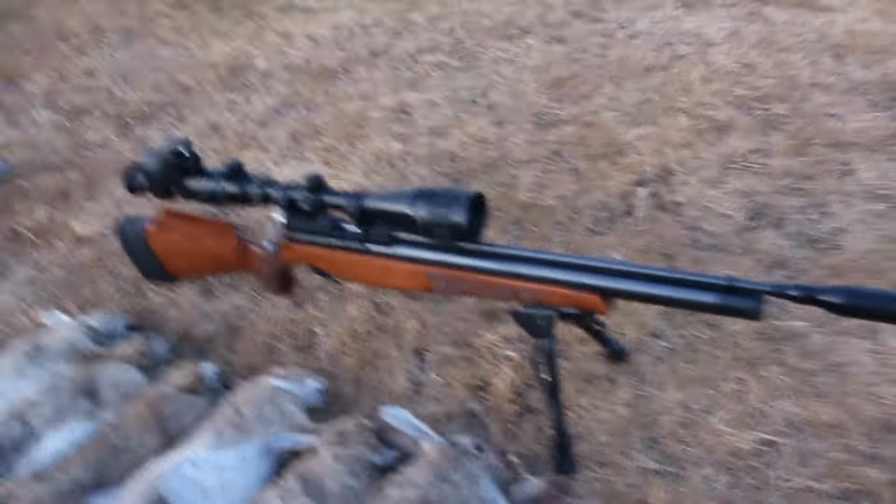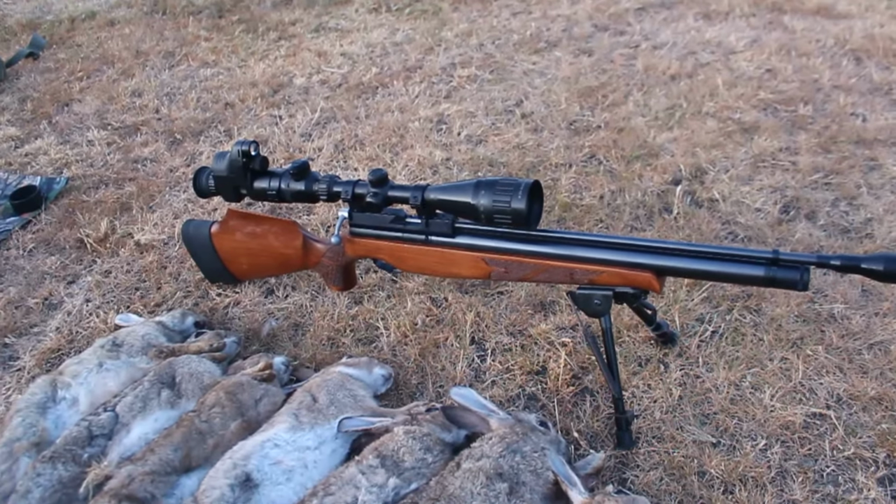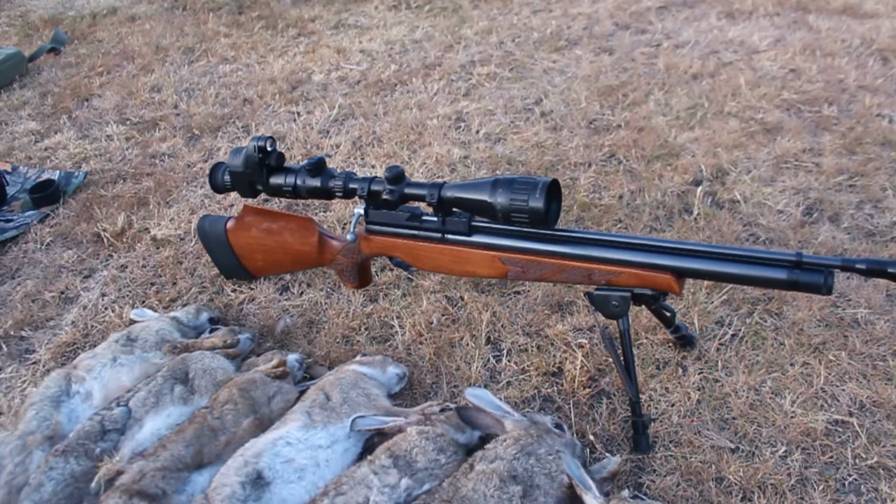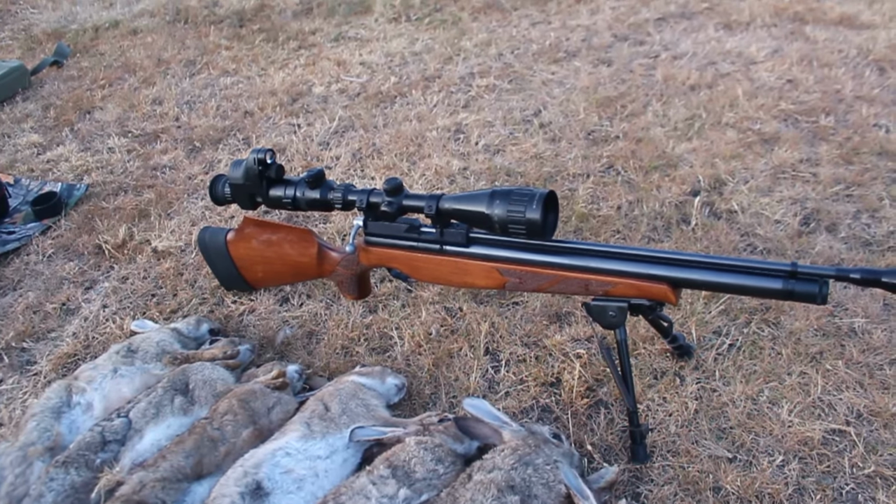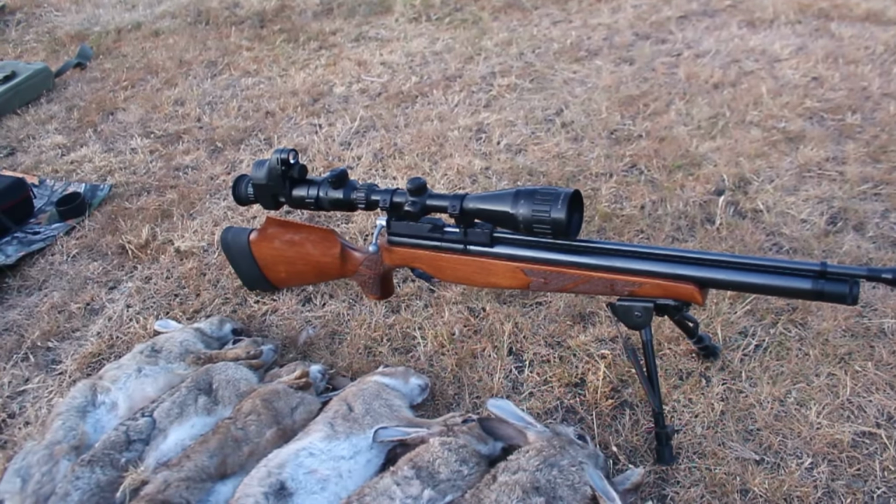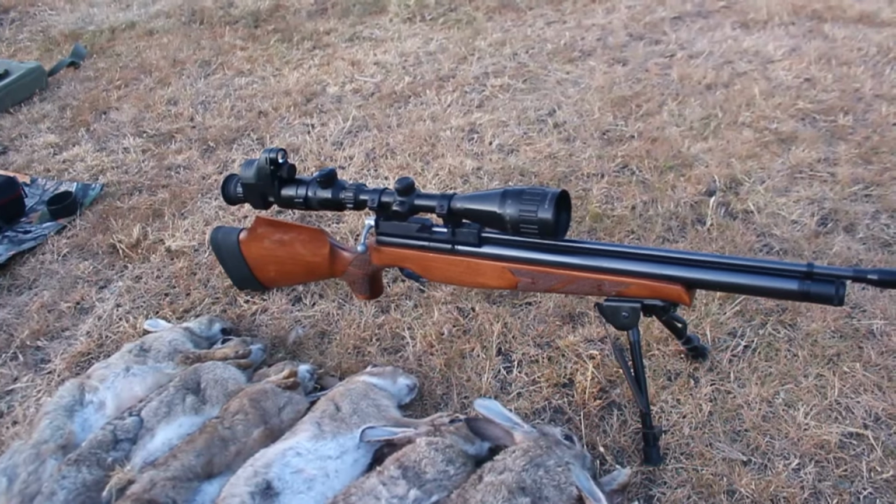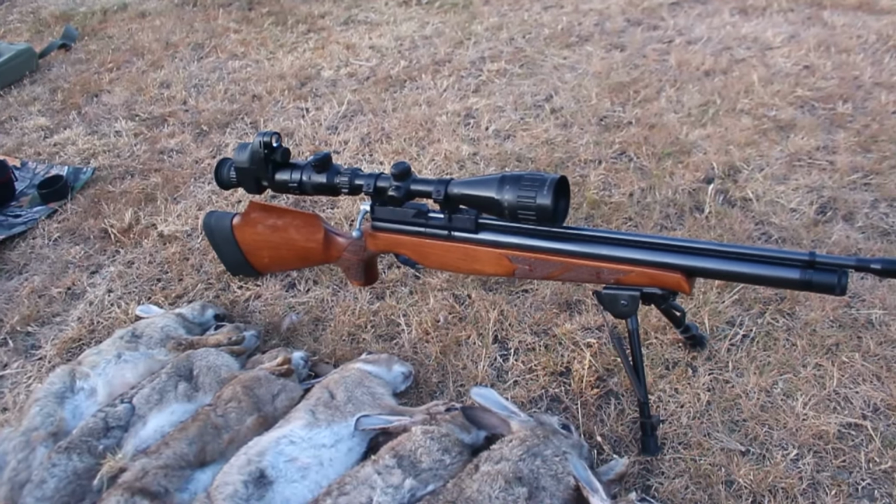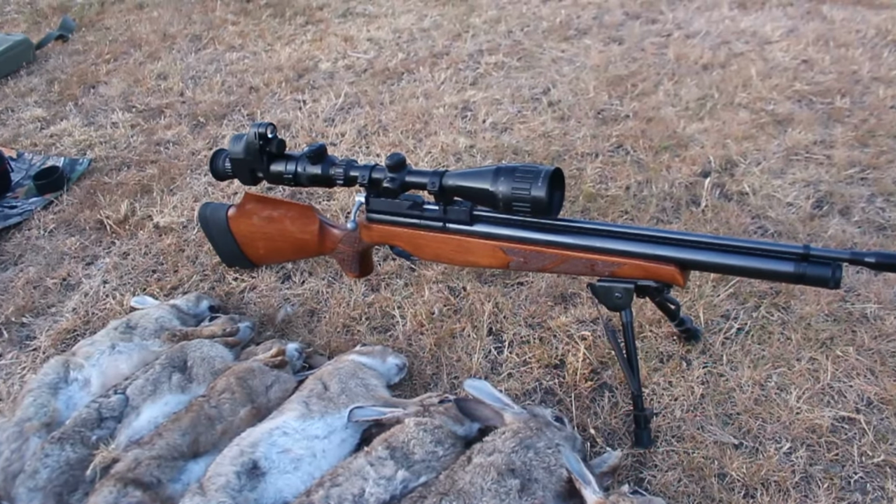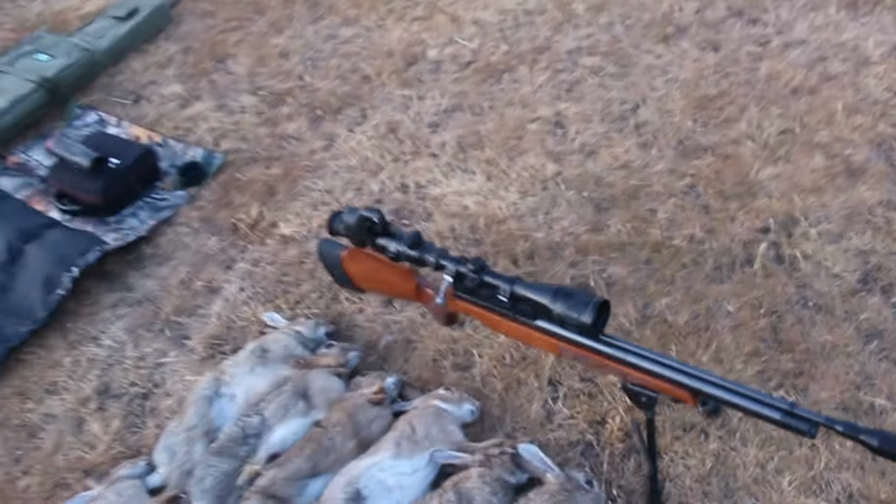This is the Air Arms S400, chambered in .177 with a Hawke 4-16x50 AO scope. As you can see, I've got the clip-on PARD 007, which is what we use for our night vision capabilities. The rifle itself is very accurate, never had any issues with it whatsoever. Very good all-round bit of kit.